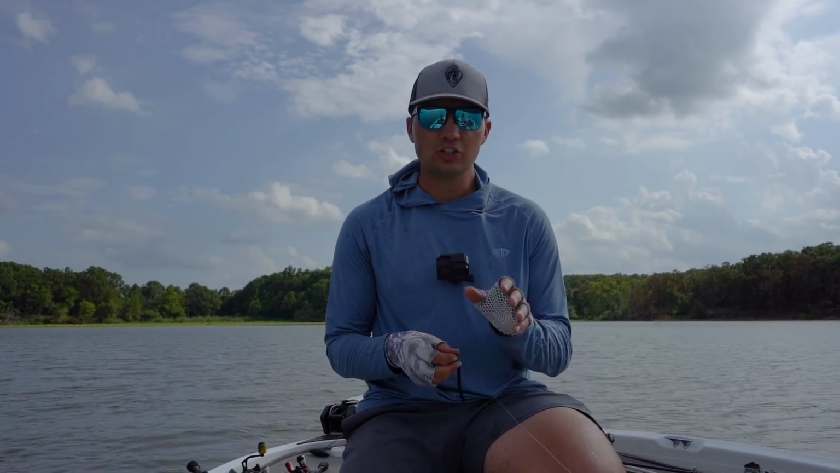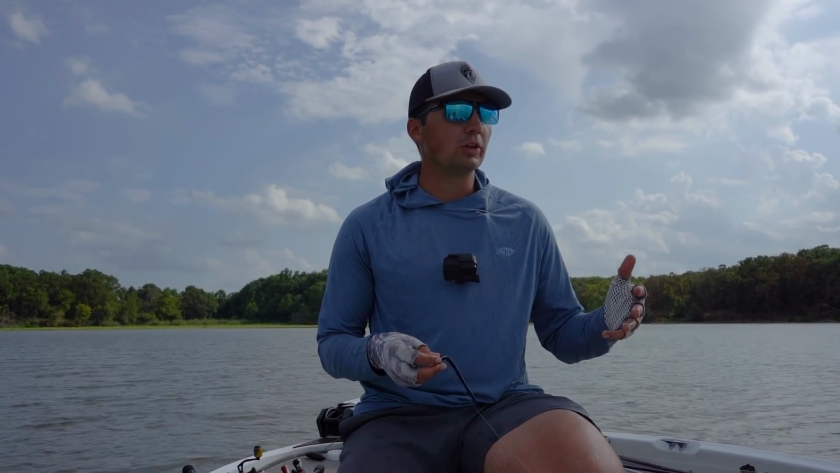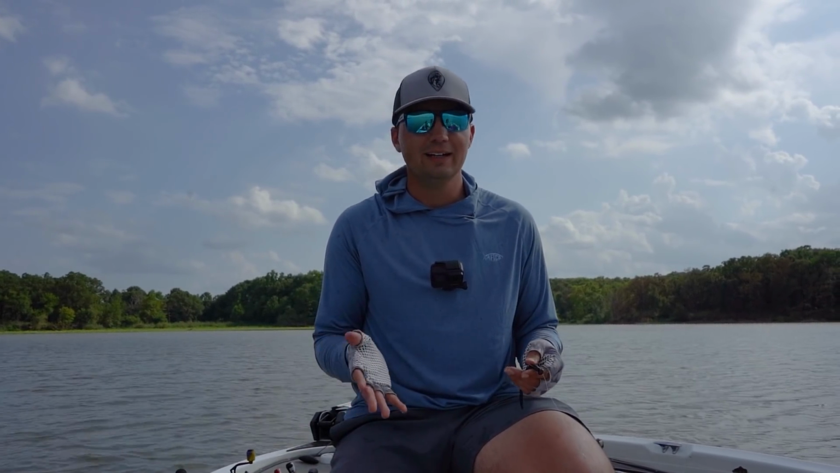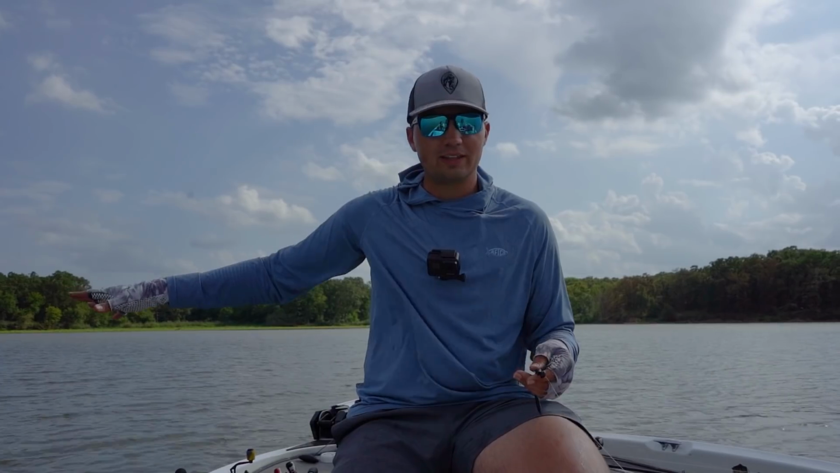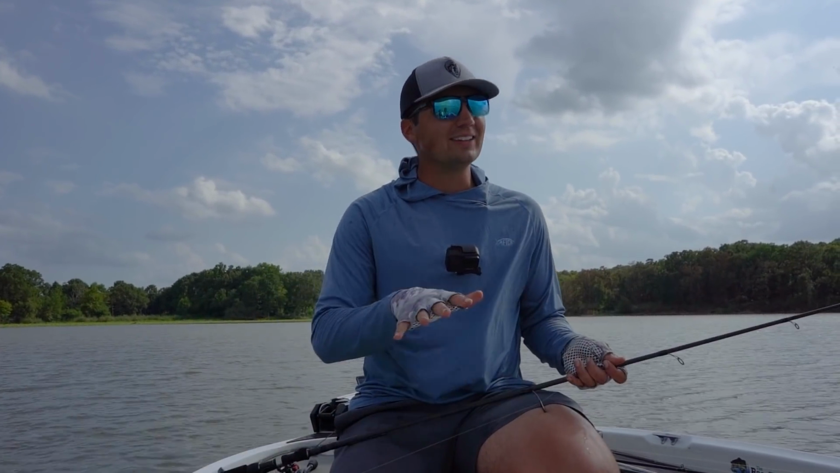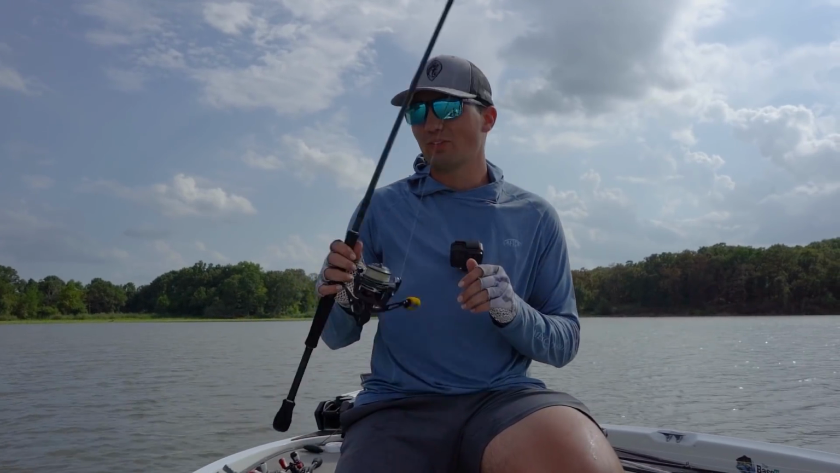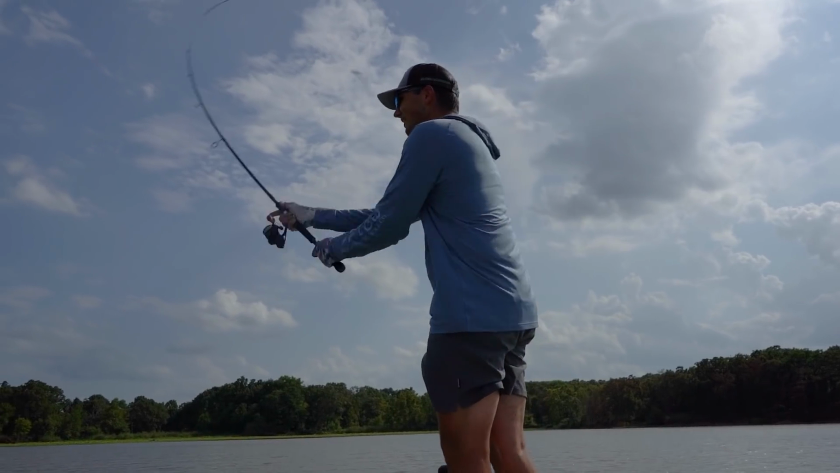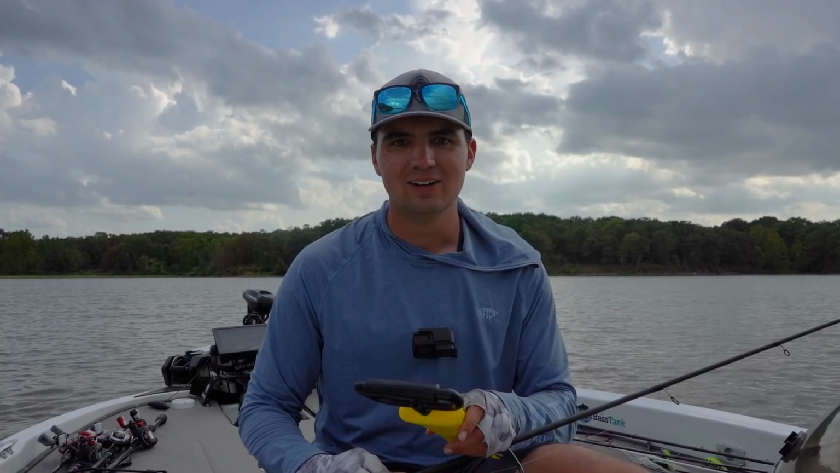I need to put 5 fish in the boat. And really, with my skills offshore, I should be able to hopefully put 1 decent fish in the boat every day. And if I can find 1 aggressive school like this, I can put a limit in the boat. So I think that going forward, I might just need to abandon the shallow game and start going for the offshore game, because it seems to be working out a little bit better, even on these shallow, muddy lakes, which is crazy.